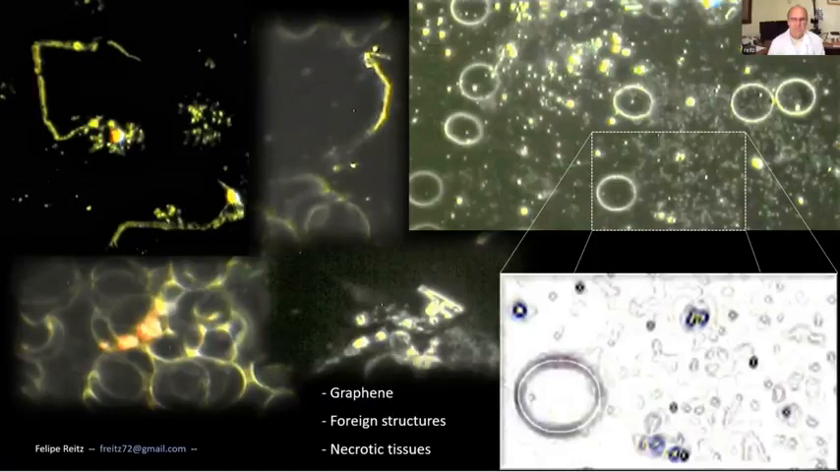There was a recent report from Germany that also showed that in the vials, there were many different metals that have been found. Dr. Daniel Nagasse from Canada also showed some self-assembling nanostructures.